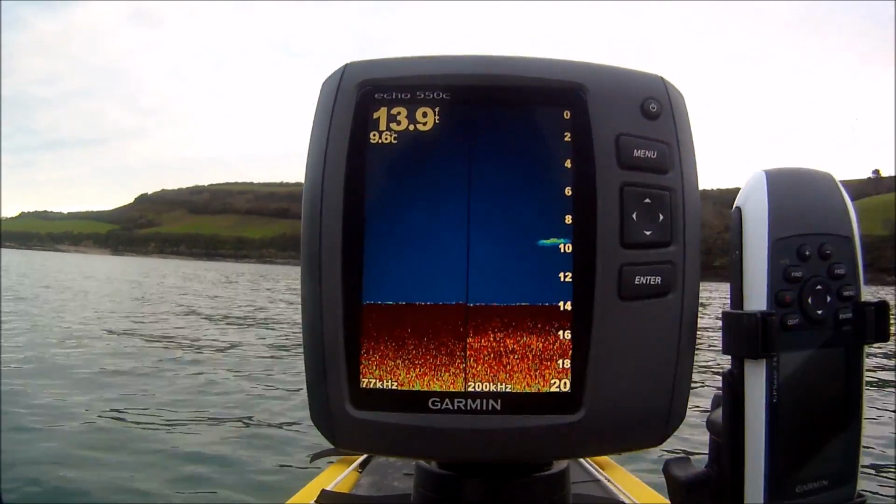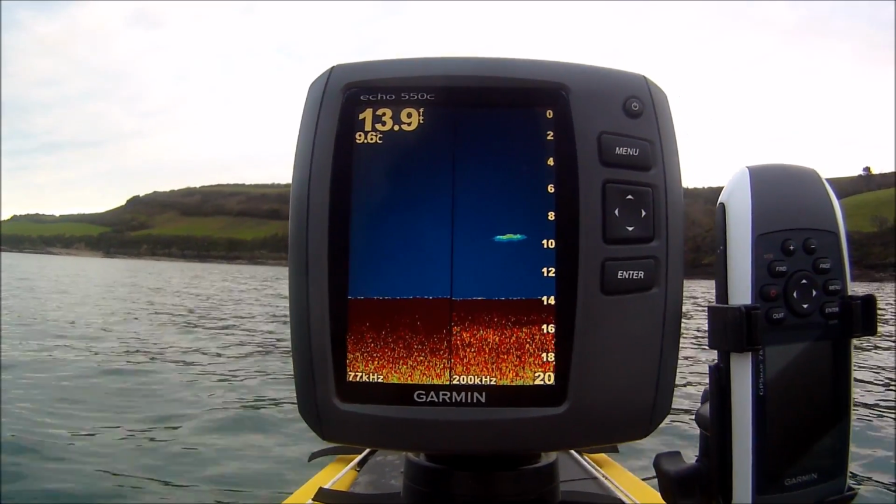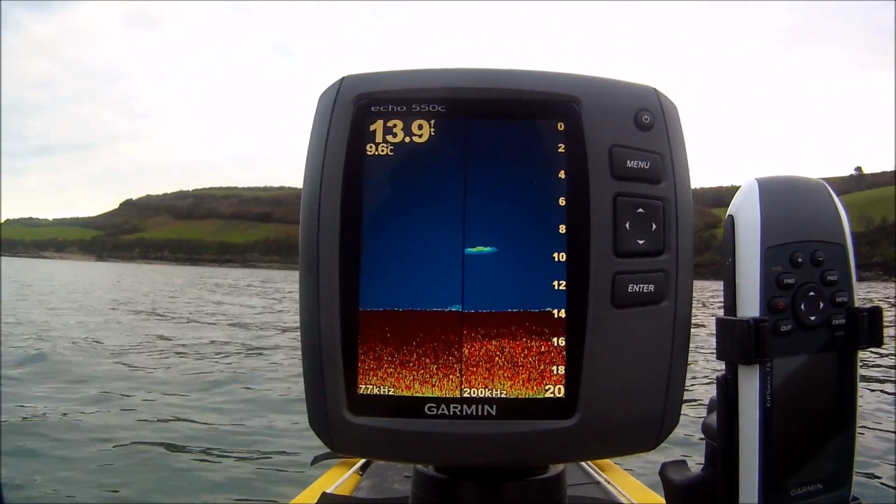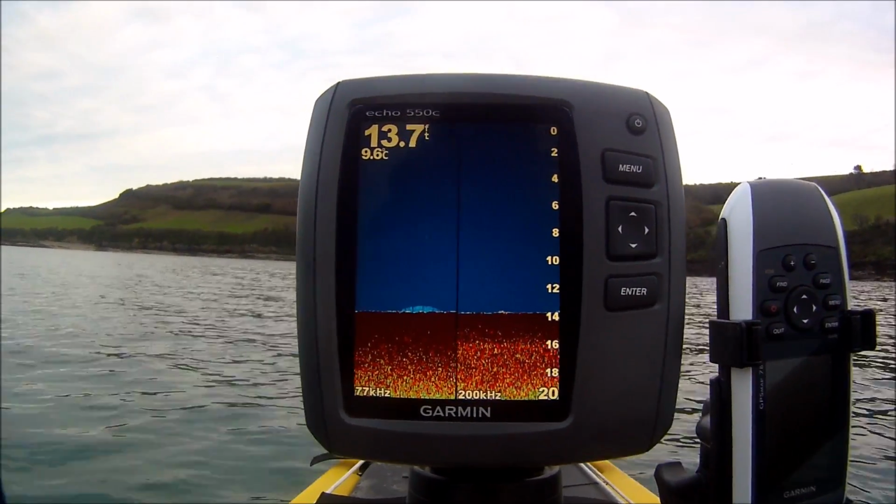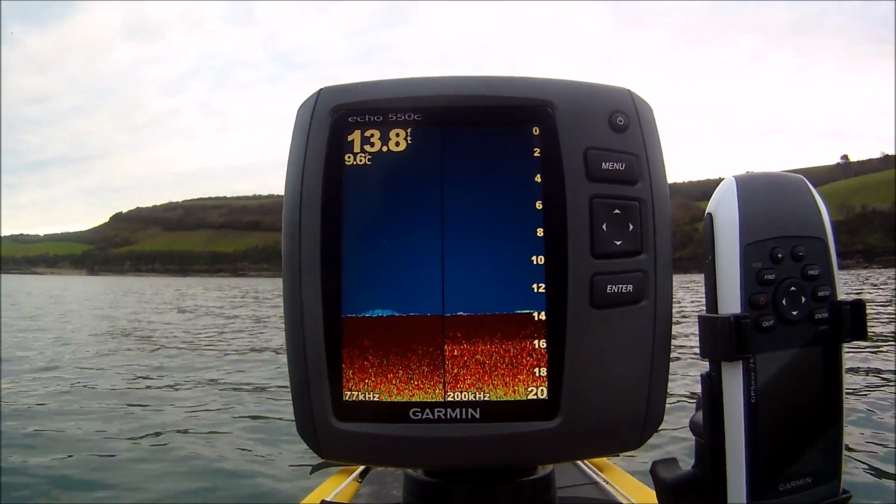Okay, so we got something coming through there. To be honest with you, that's weed. If you notice there, it's got some blue in it, it's got a little bit of yellow. That's probably just weed. But we'll have a look at rock, and we'll have a look at weed attached to the bottom, and hopefully we'll be able to have a look at some shoals of fish in the water column and down swimming close to the bottom.